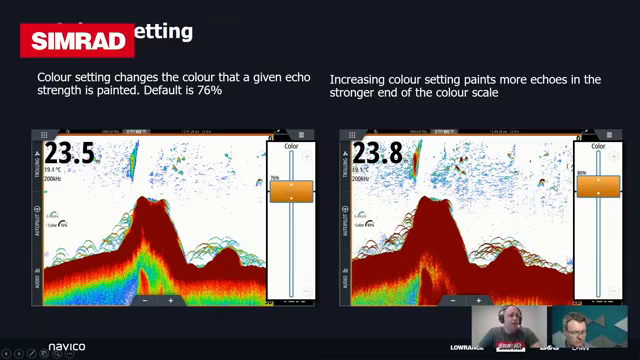So that can also help you identify different fish species, because some fish obviously are more dense or have a larger swim bladder, and you'll get a larger return from those. And by increasing that color gain value, that'll make those targets really start to stand out and pop with those deep red colors with this particular color palette.